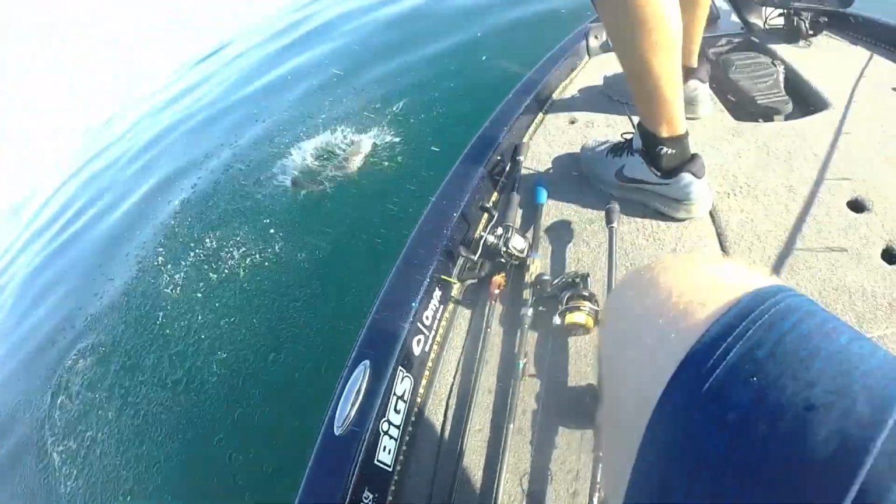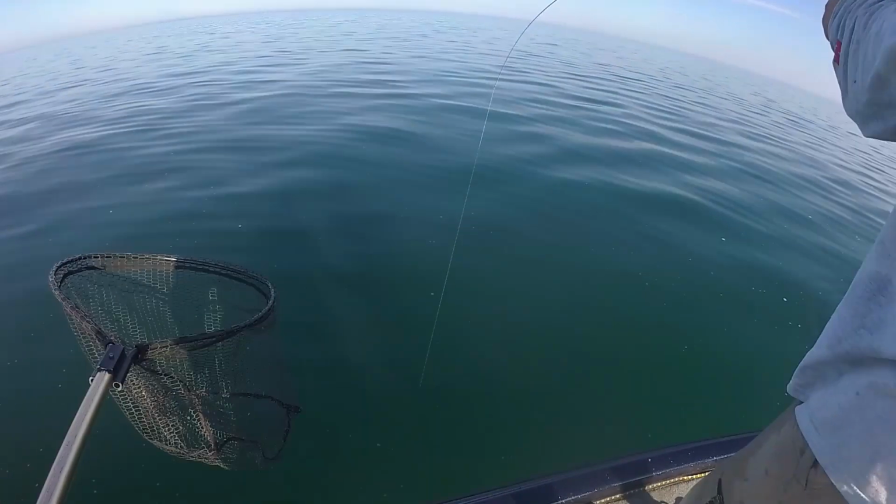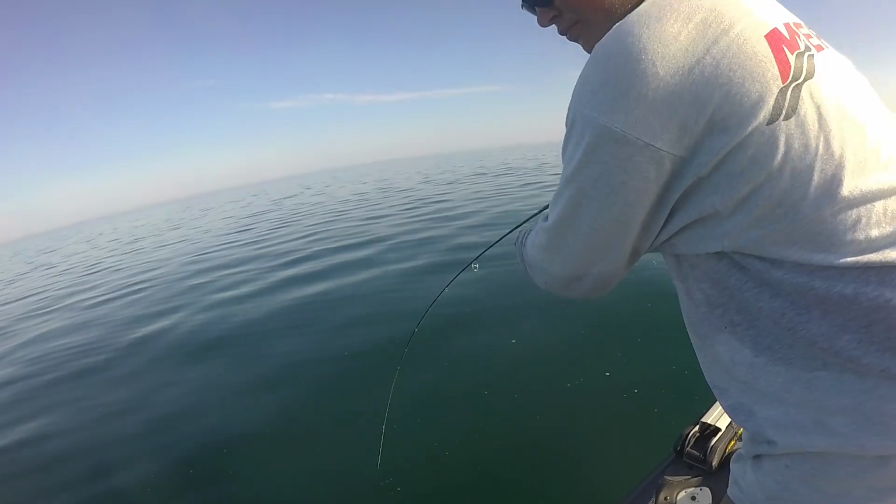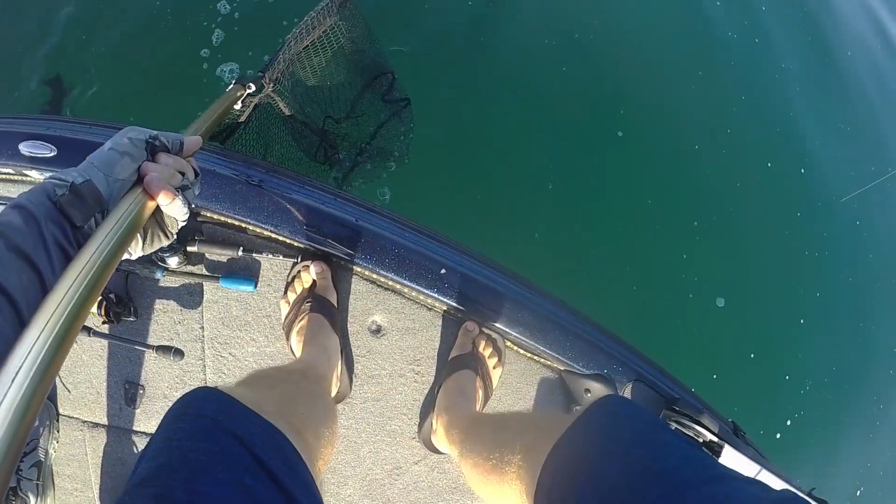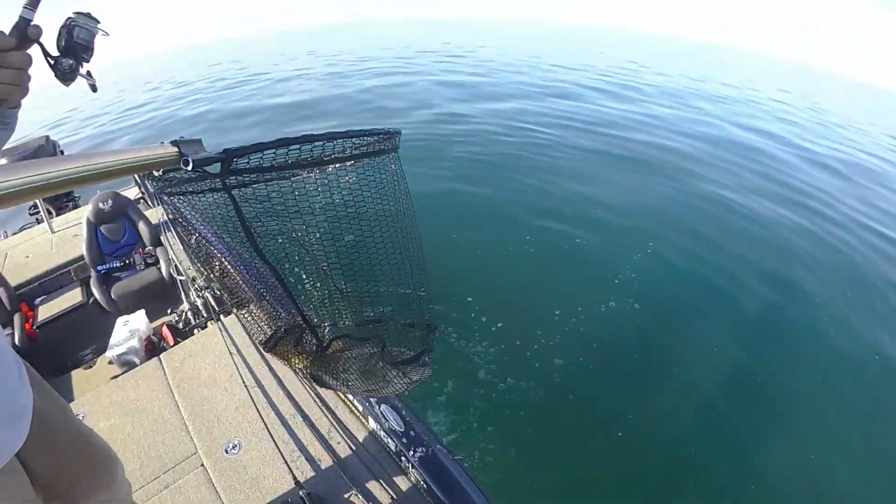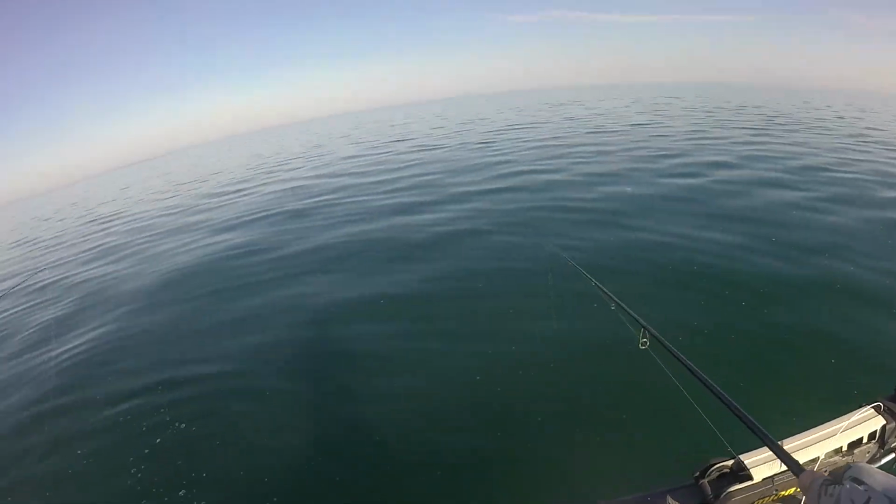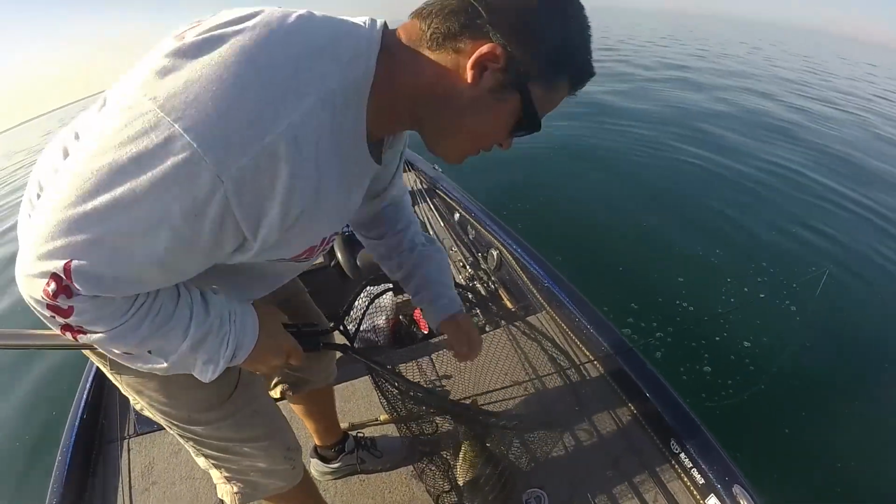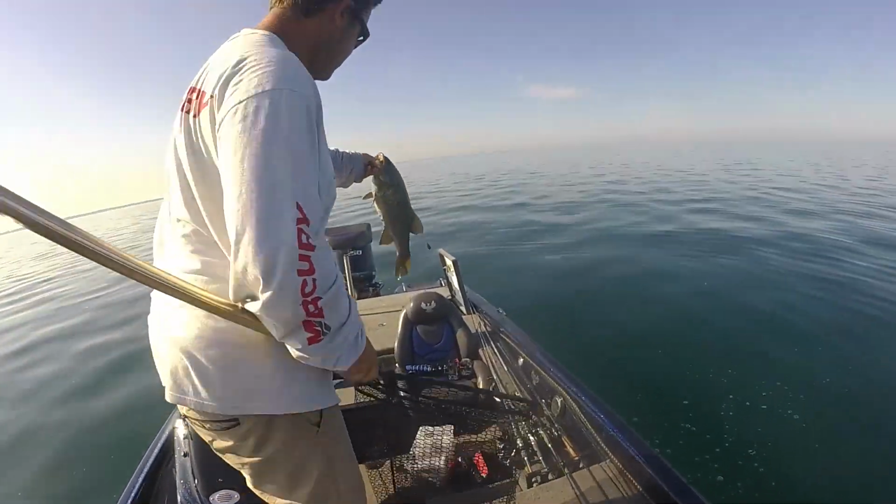Get the net. Dude. This is a good one. Get up. Bunch of minnows. Alewife. Yeah, that's a good one, buddy. That's alewife. Good work. Thank you, sir. That's a giant. That's a real solid fish, dude.